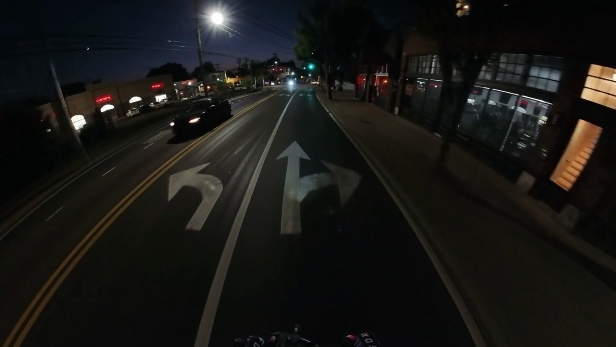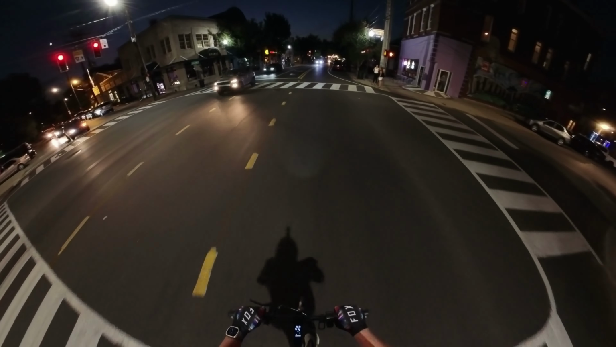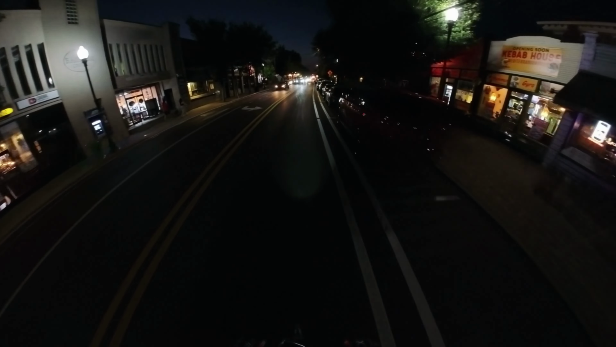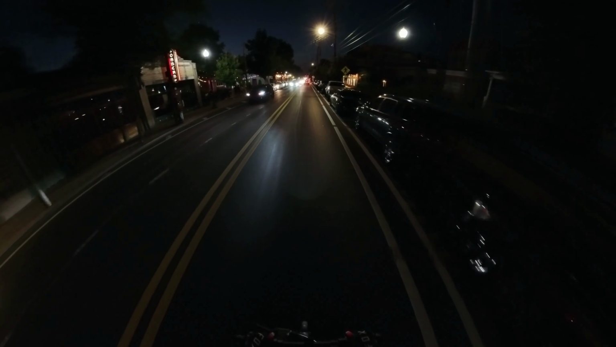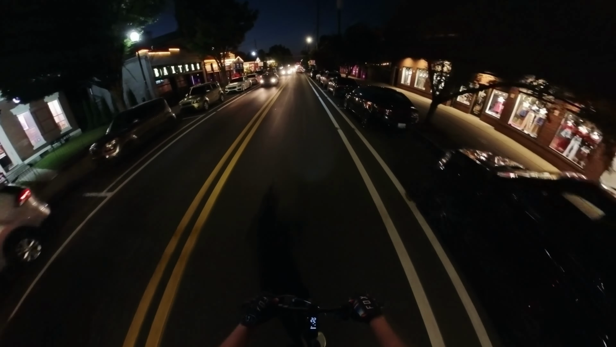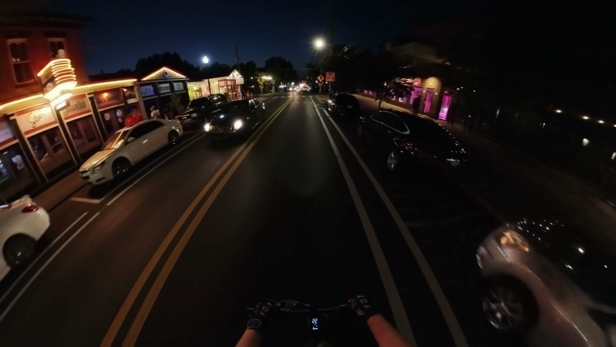It's just a little bit past sunset. It is a little after 9 p.m. I figured this would be a good test for this scooter.